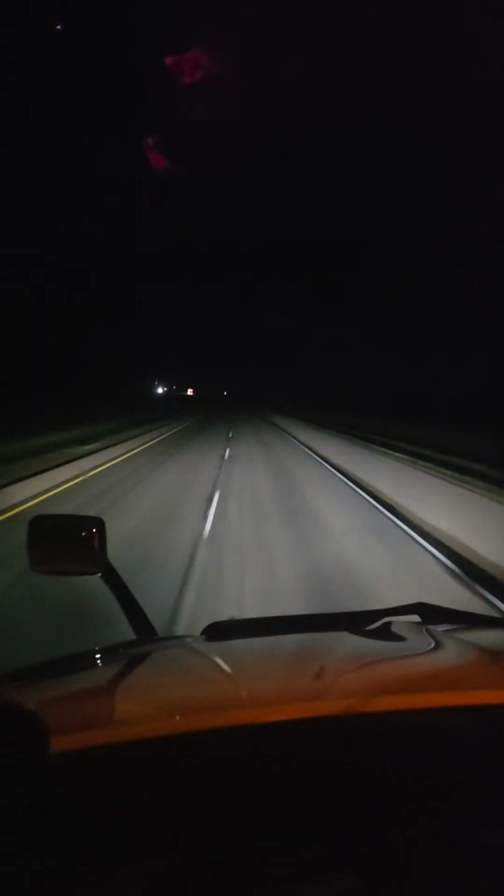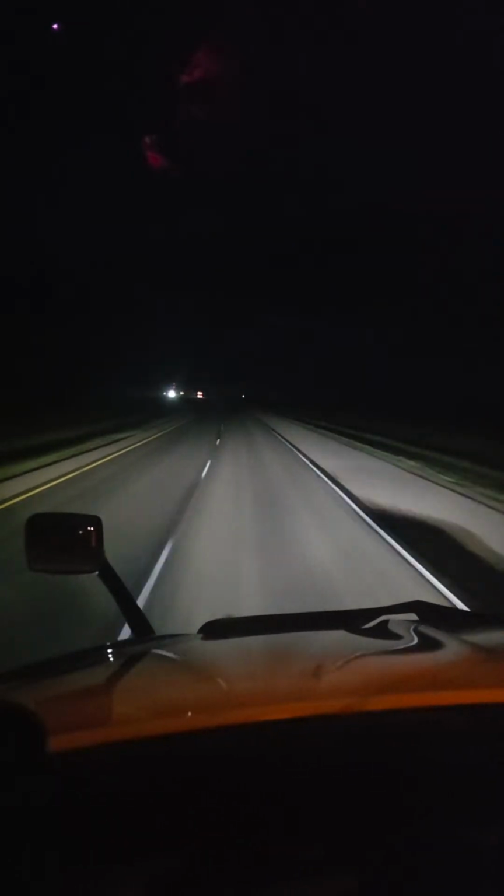Just before 4 a.m., you can already start seeing the skies getting way clear.